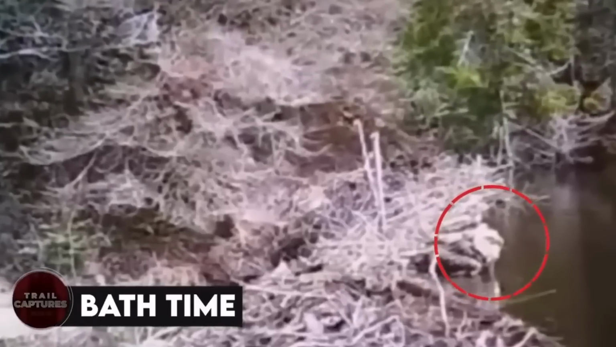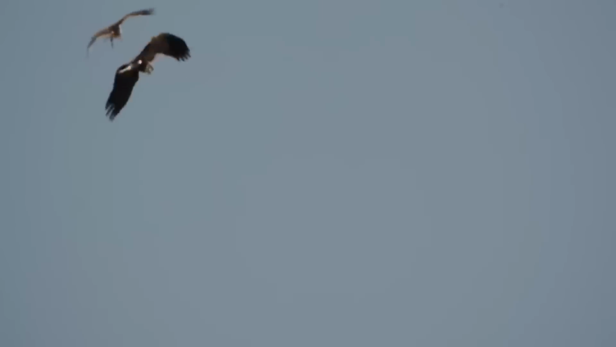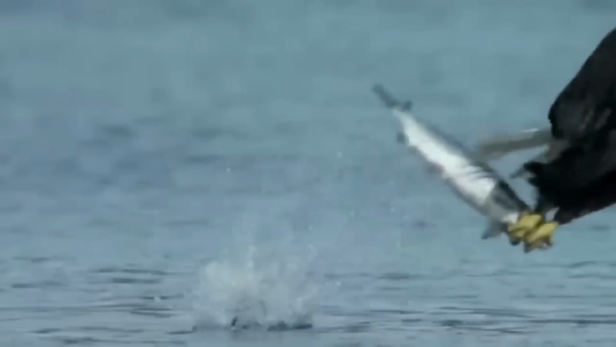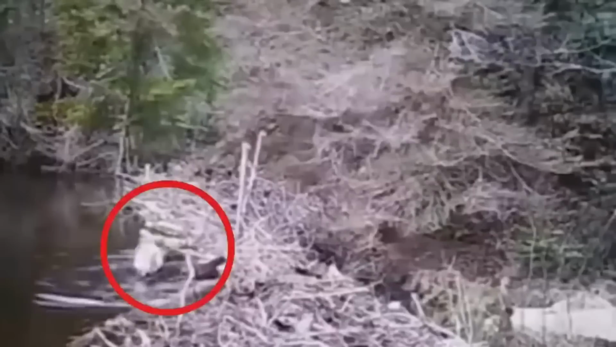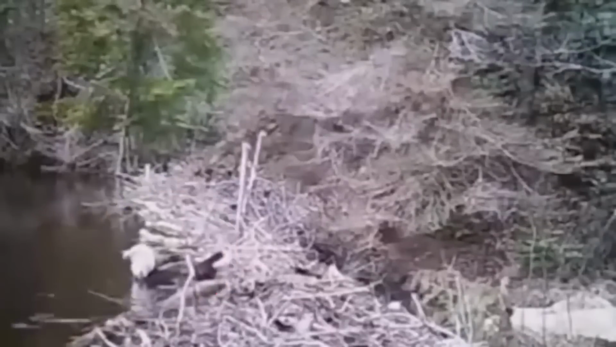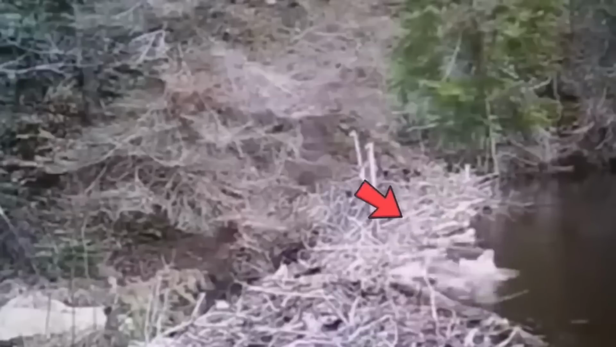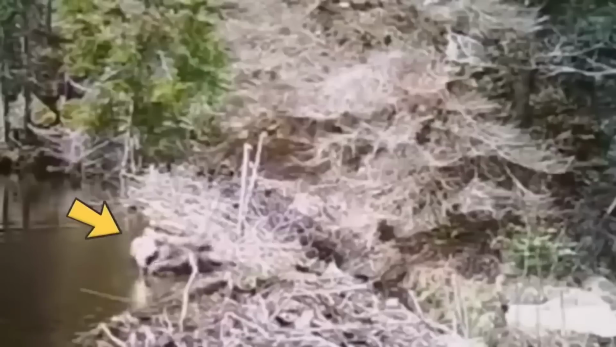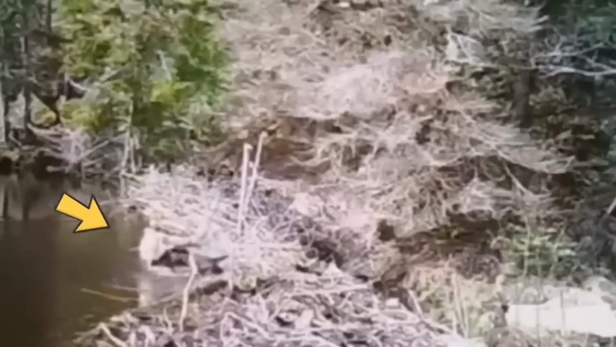Bath time. Eagles are usually caught on camera fighting each other or hunting snakes, or things like that. It is rather unusual to see an eagle enjoying a relaxing bath with no one around. The footage was recorded on a trail camera in 2022, and perhaps the temperature was a little too much for the eagle to deviate from its usual routine and have a nice bath first.